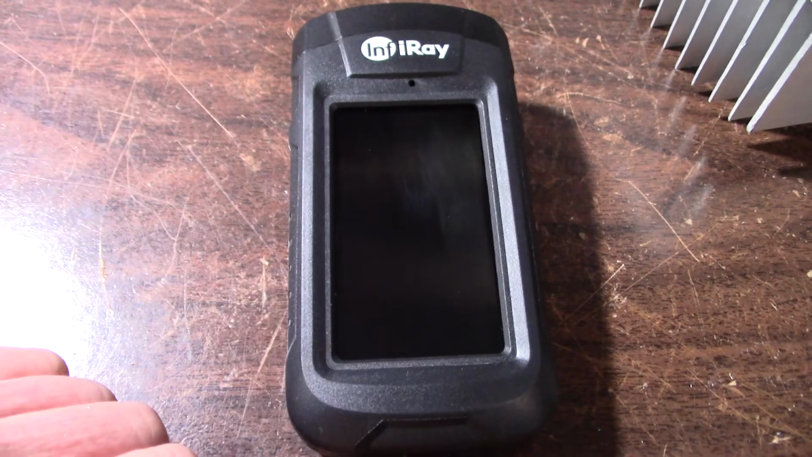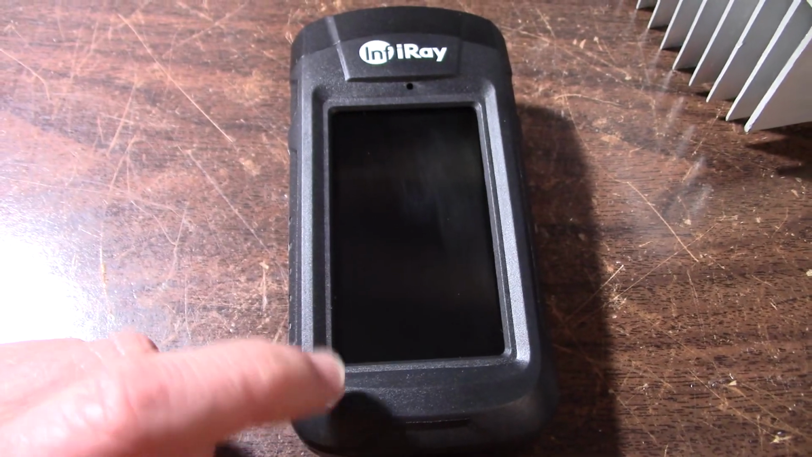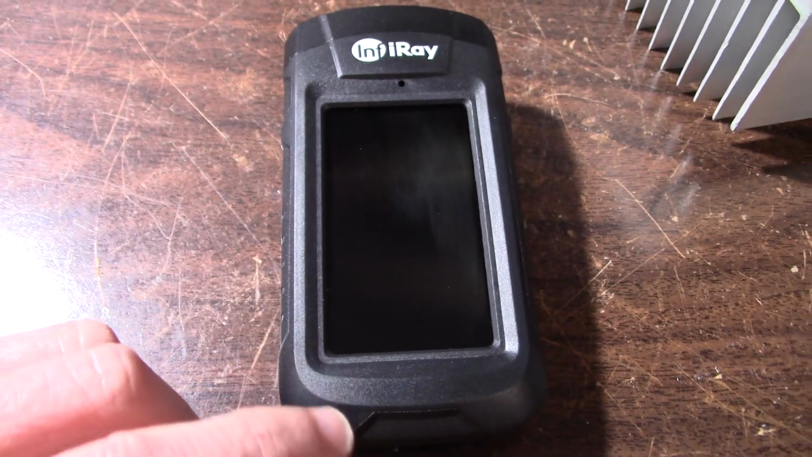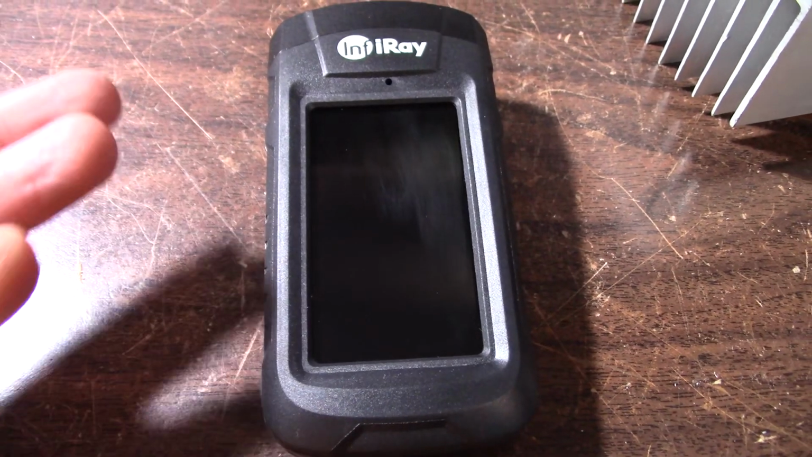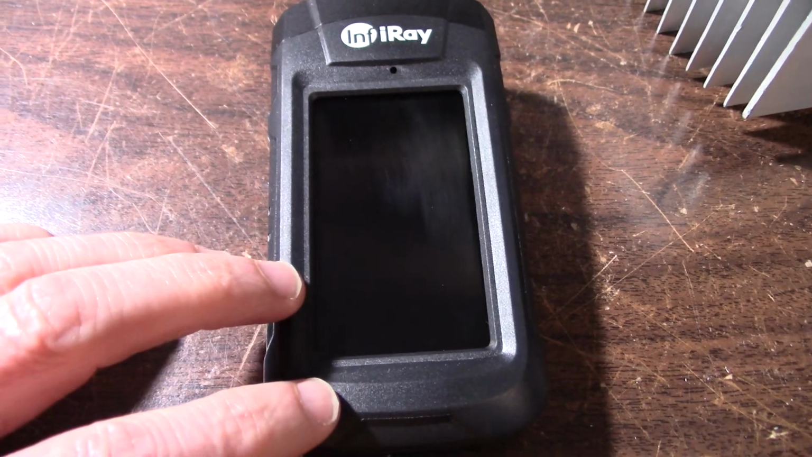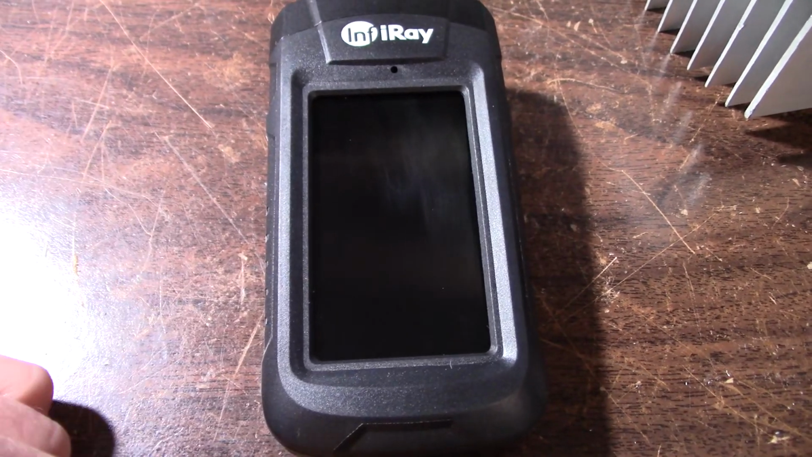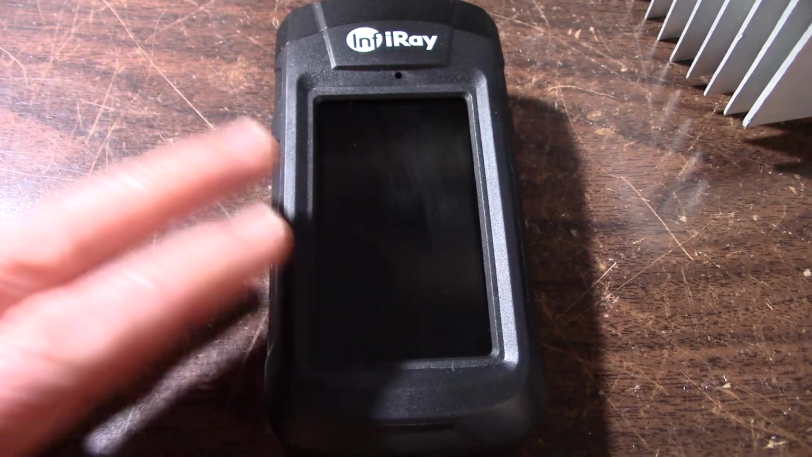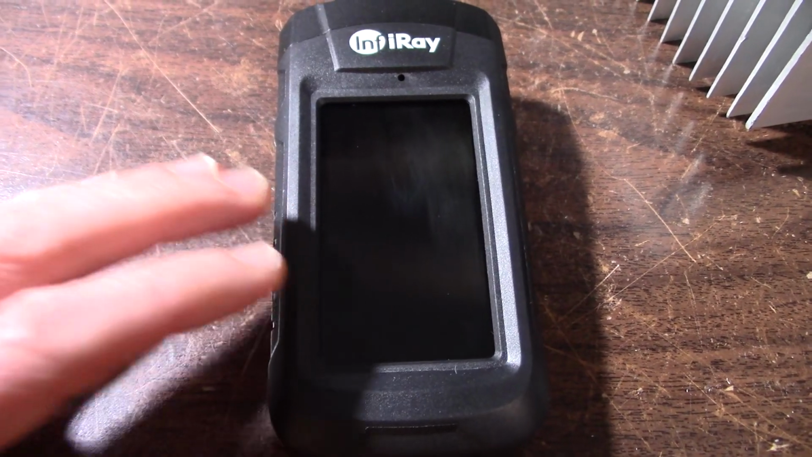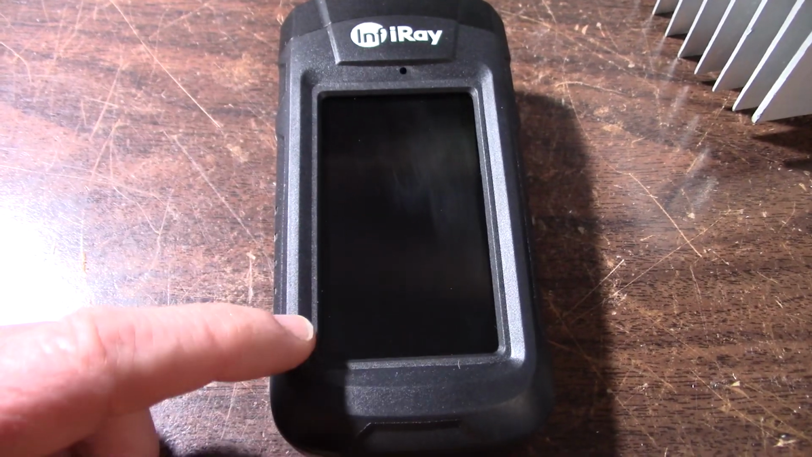Another use I can think of is parasitic draw in a vehicle off the battery. So the car's parked, engine's cool, and you're getting, say, like a half an amp of parasitic draw somewhere. Well, at 12 volts, that's 6 watts that has to be dissipated somewhere. So if you searched around with one of these, you might be able to locate the source of that power draw, because of course it would be warmer than the surrounding area.